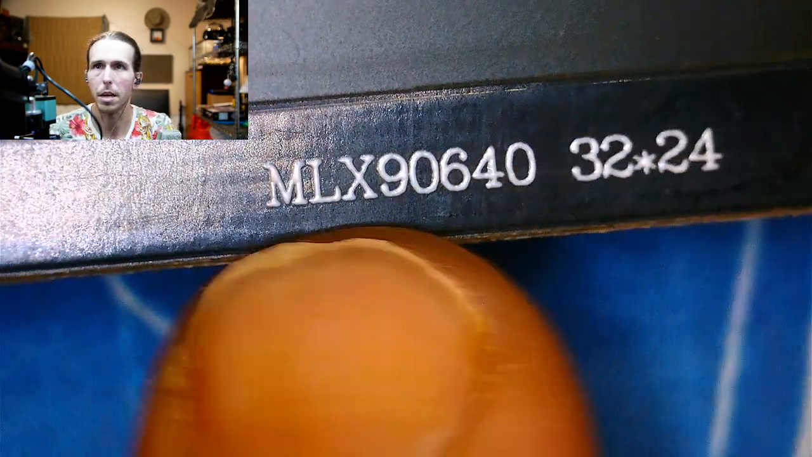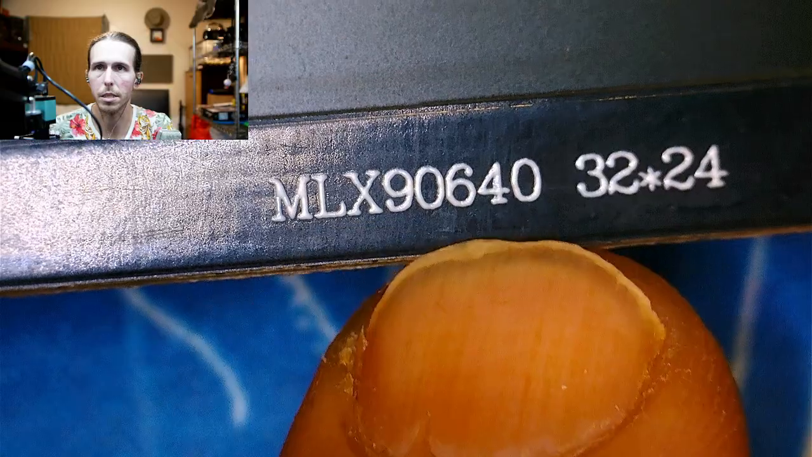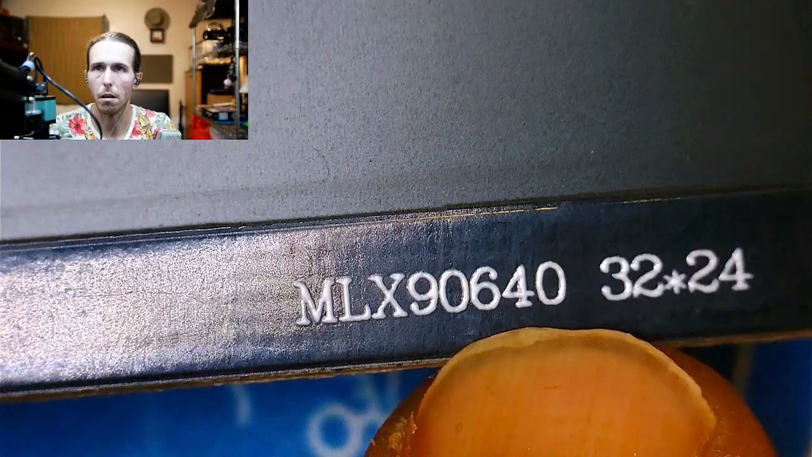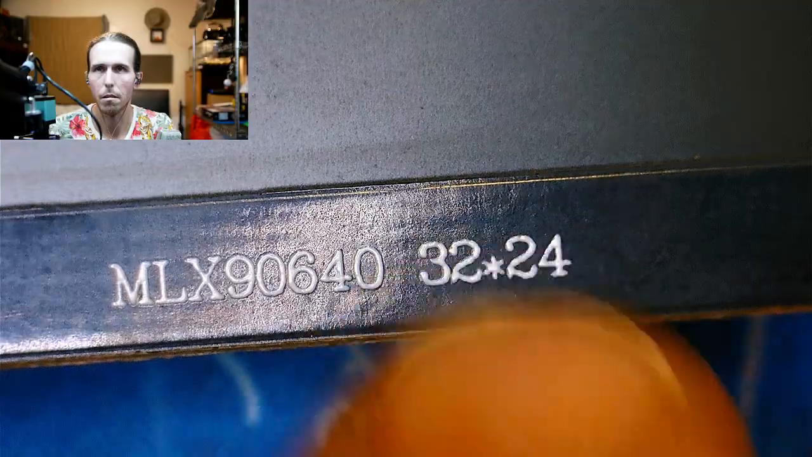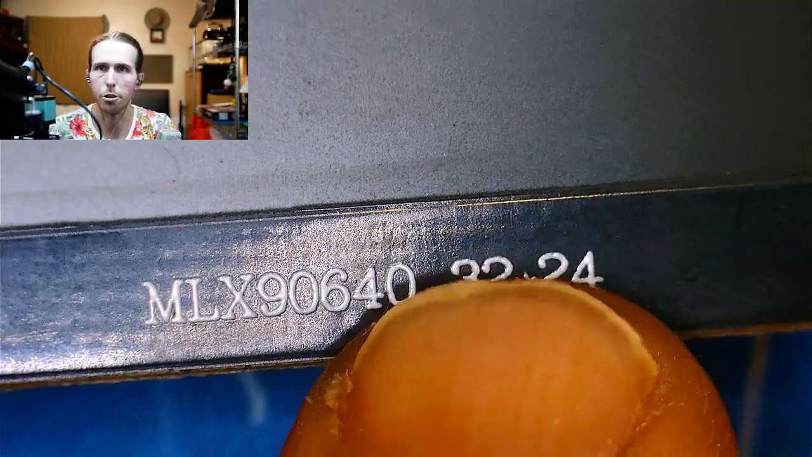You can see this is the model of the sensor, MLX90640, or that might be the model of the unit, actually, now that I think of it. But the actual resolution of the thermal sensor is 32 by 24.